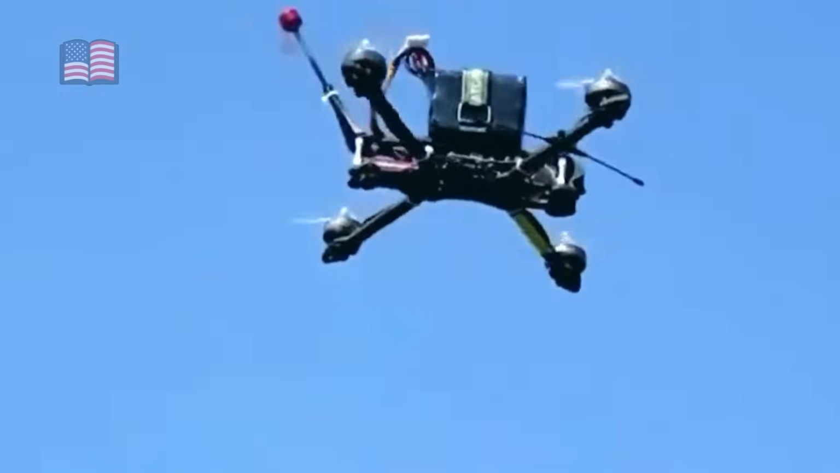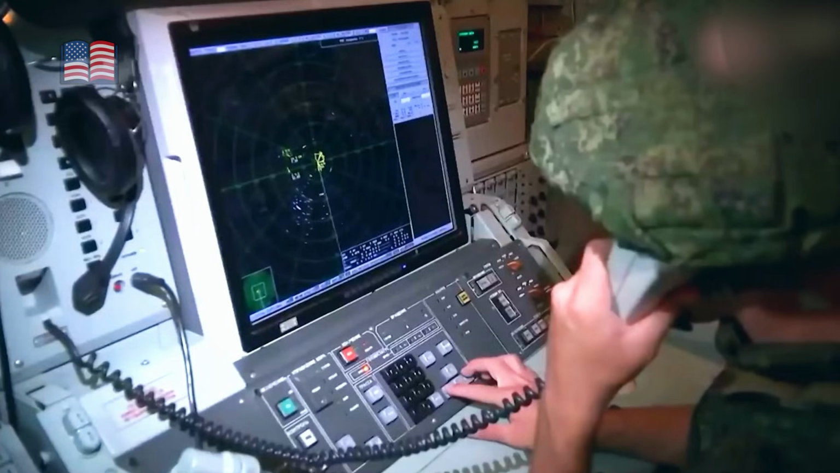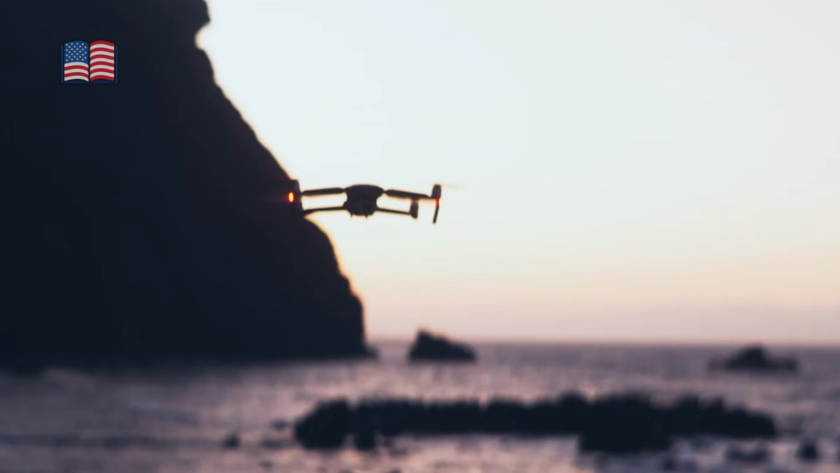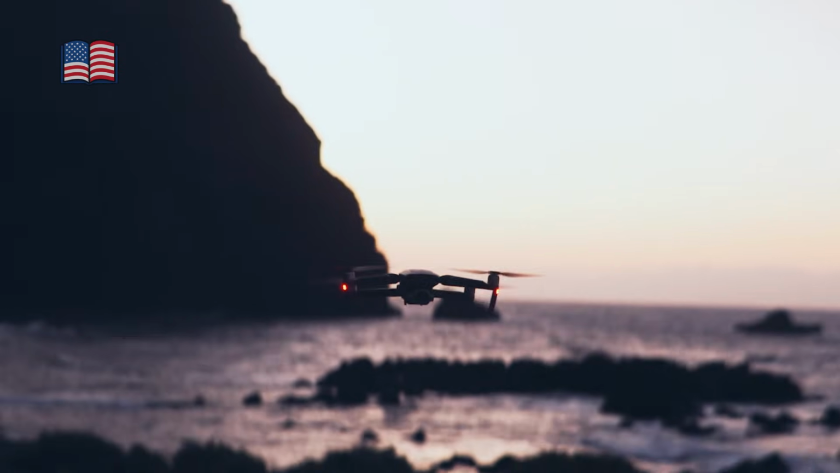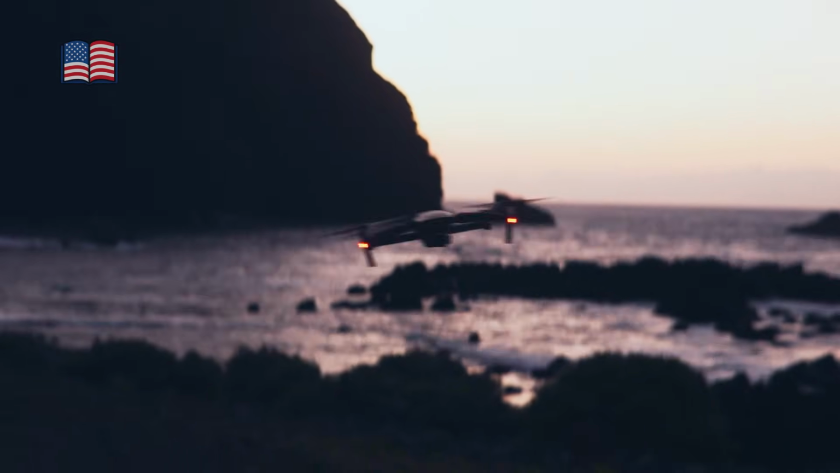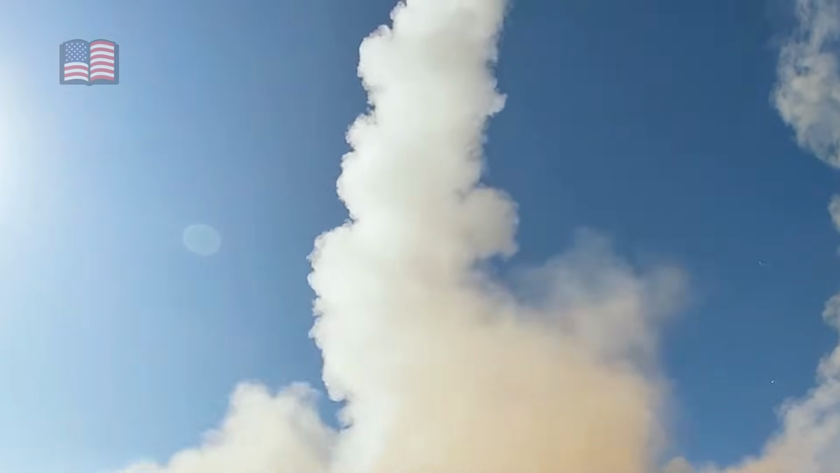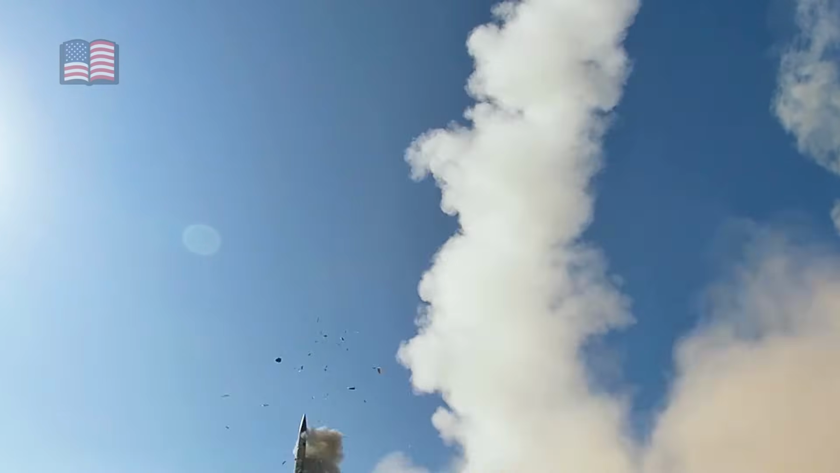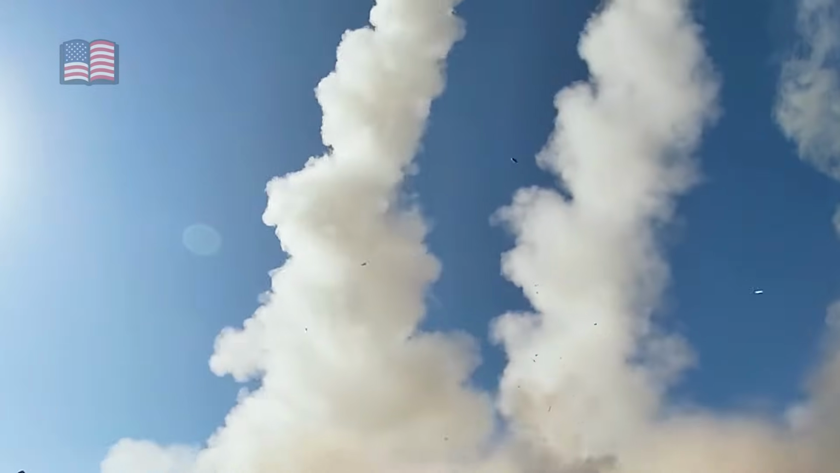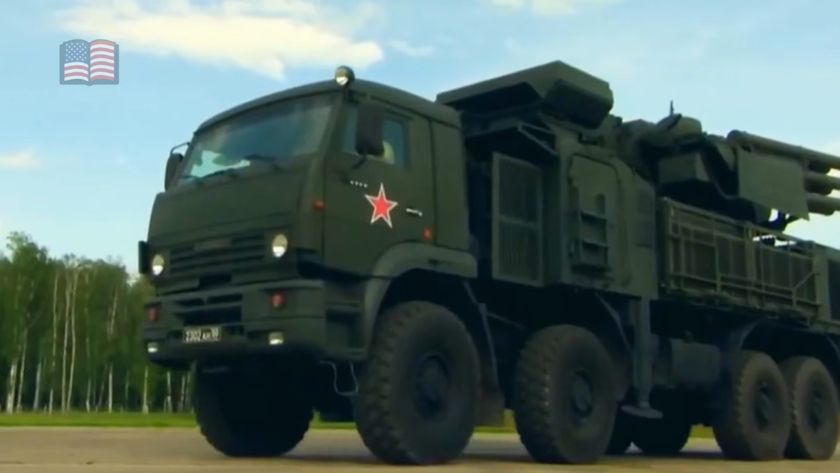The data captured during the engagement continues to matter. Video, thermal signatures, and communications traffic become training material, intelligence references, and planning inputs for future missions. Each recorded second increases the cost of repeating the same mistake. In this way, the TB2's most enduring payload was not the missile it carried, but the information it returned, packaged in a form that can be studied, shared, and applied again.